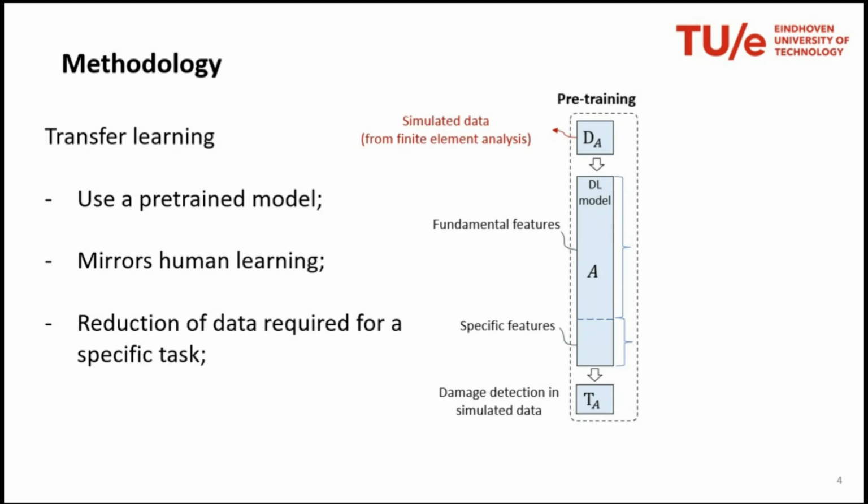This can be summarized with this image, where we have a pre-training stage in which we are using simulation data to train a deep learning model. We will see that later. It's a convolutional neural network for image segmentation. The neural network gets calibrated, all the parameters are trained, in order to perform a specific task, which in this case is damage detection.